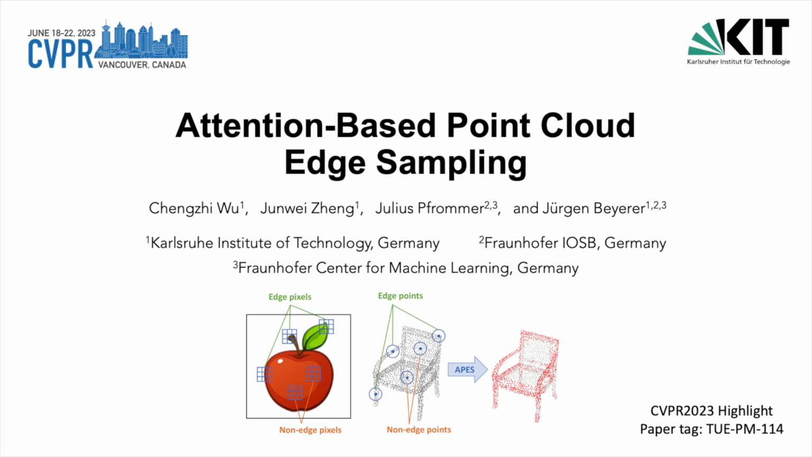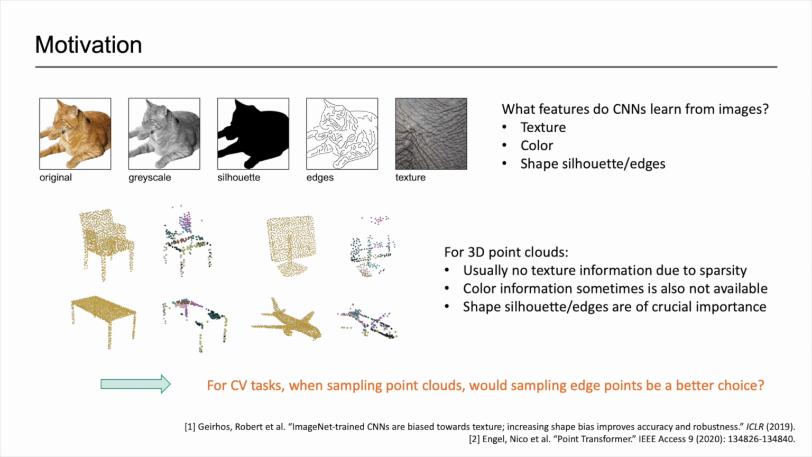We present attention-based point cloud edge sampling. Deep learning techniques have significantly advanced the development of artificial intelligence, transforming the world.